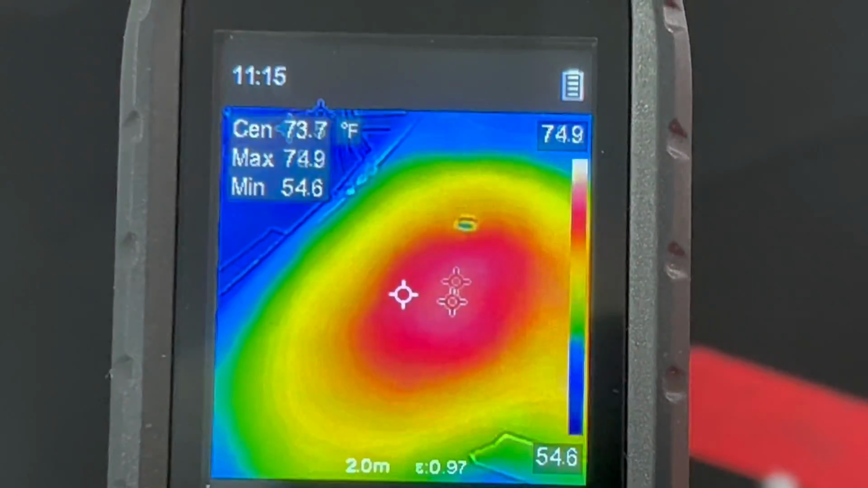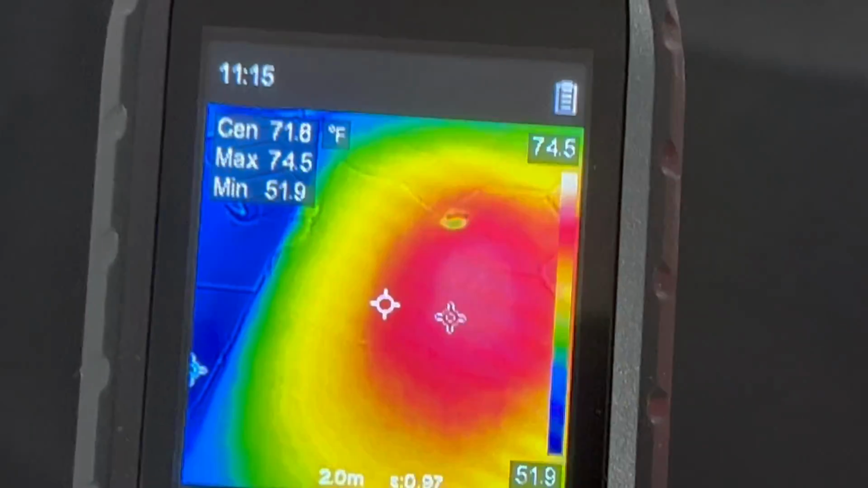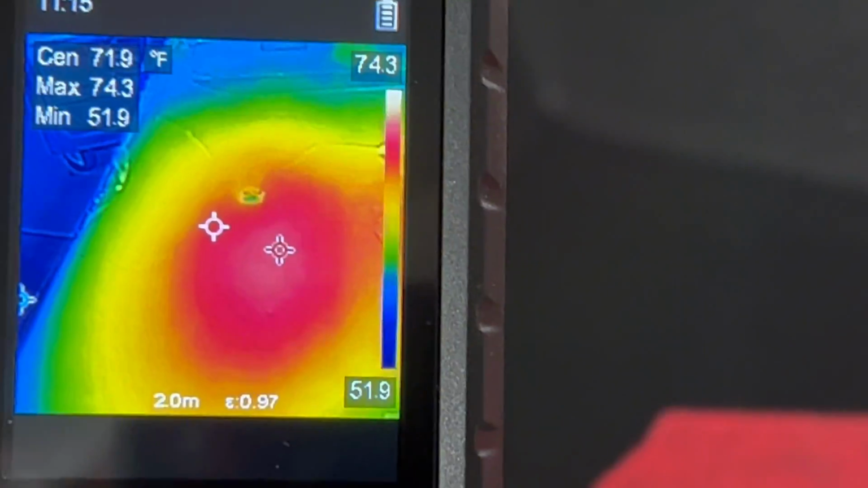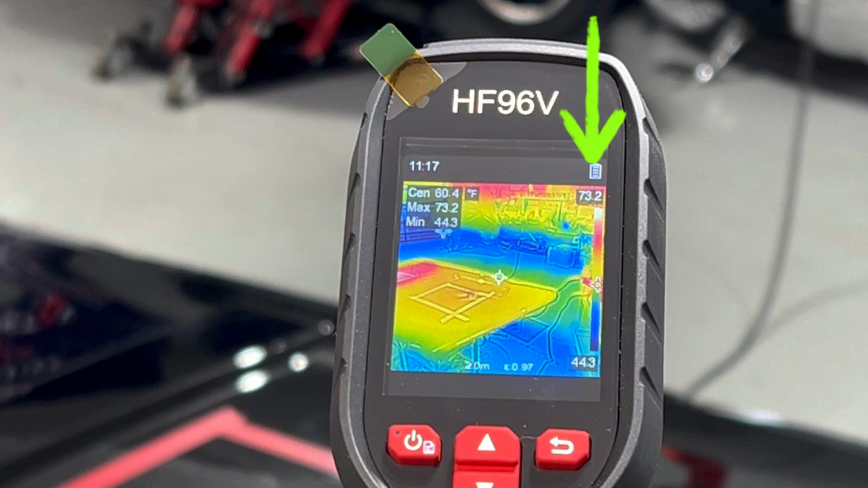Look, we really didn't even raise the temperature. Even though it is red, we didn't even raise the temperature at all. And that's how I normally use a rotary. Now let's use the dual action the way I normally use, and let's see what type of heat we get. So as you see, the temperature is 73.2 right here. When I enter the frame, it goes up because the thermal imager picks up my body heat behind the panel.